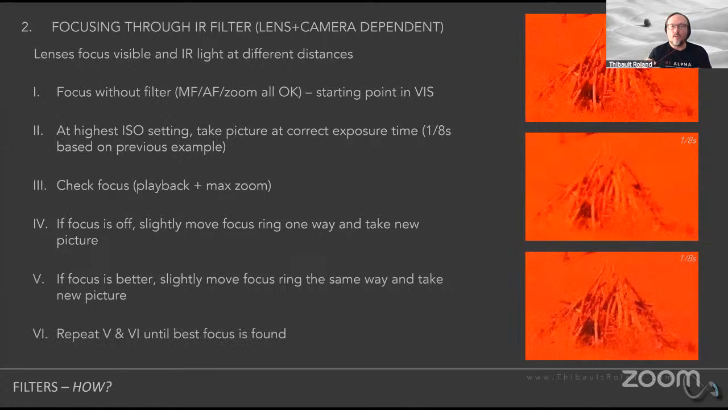Once it's super well focused, I already know what my exposure time should be. I'm just going to go ahead and take the picture. And now I know 100% that I have a properly exposed picture, that I have a properly focused picture as well. I'm done. I can go home and I'm going to be happy, right?